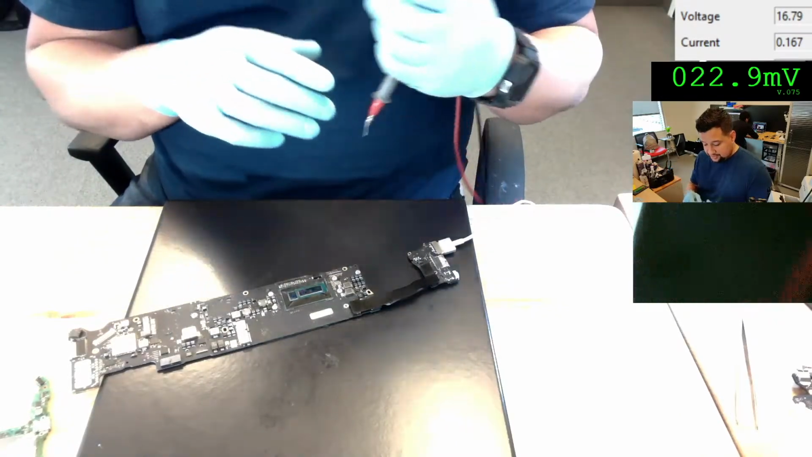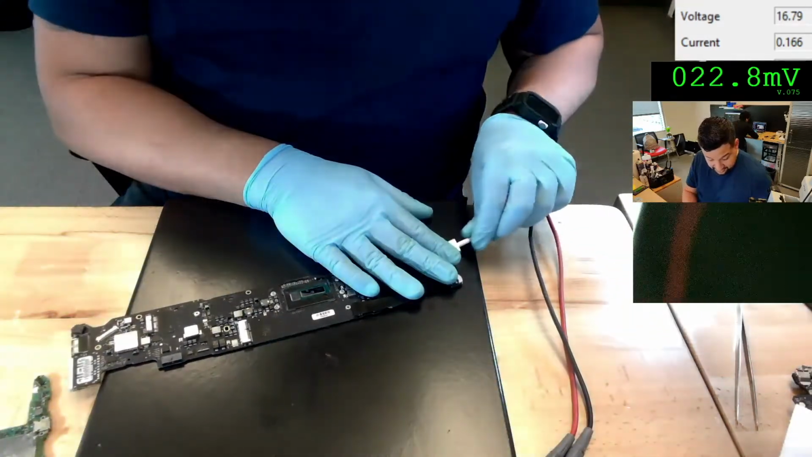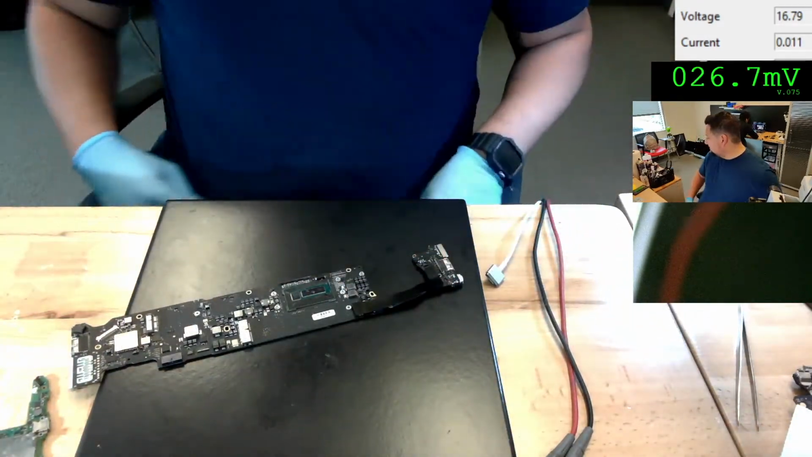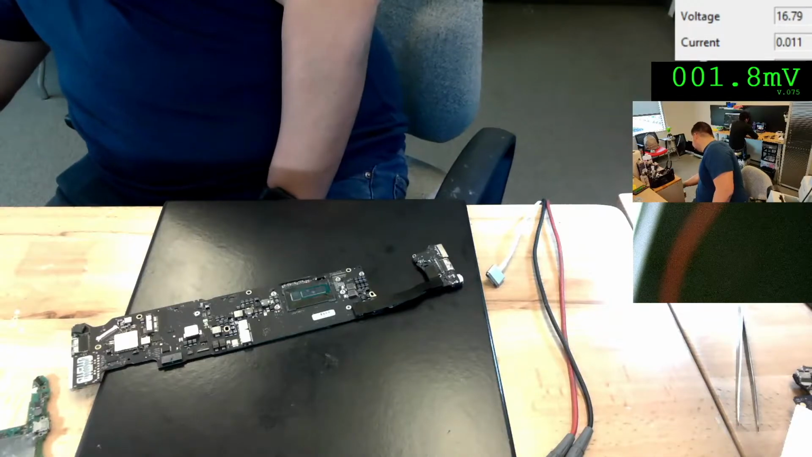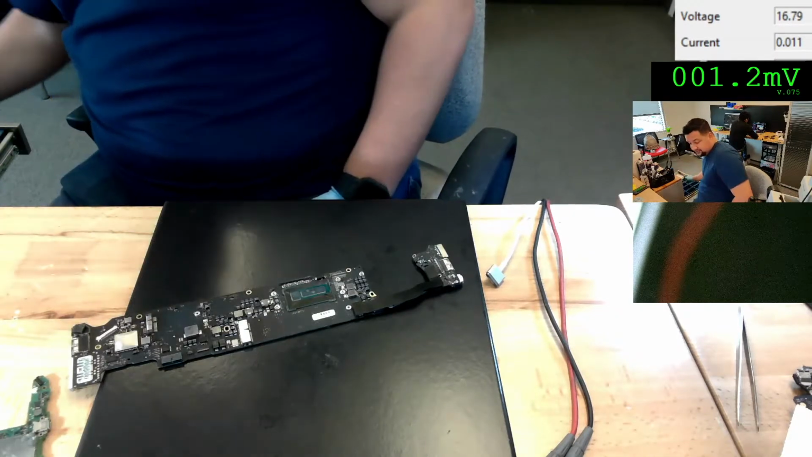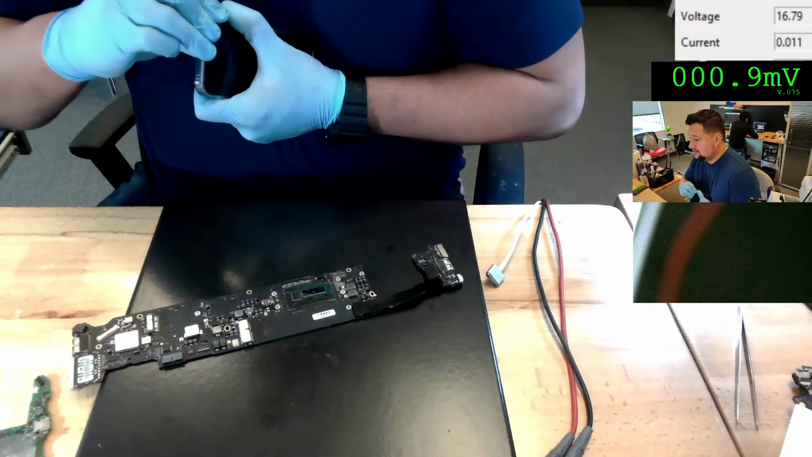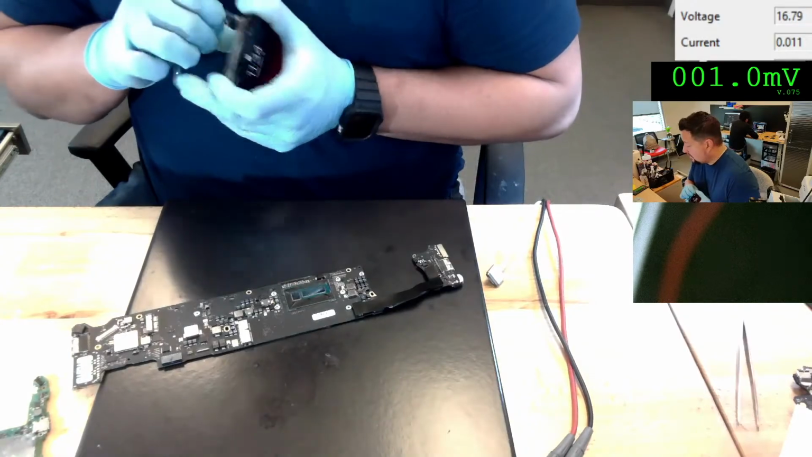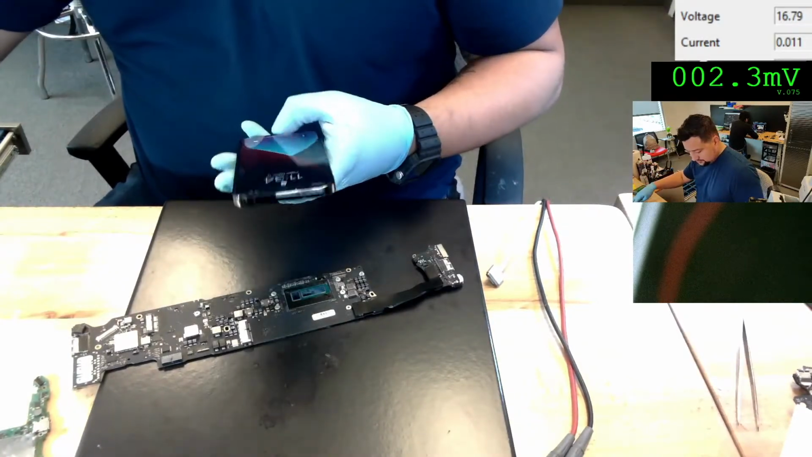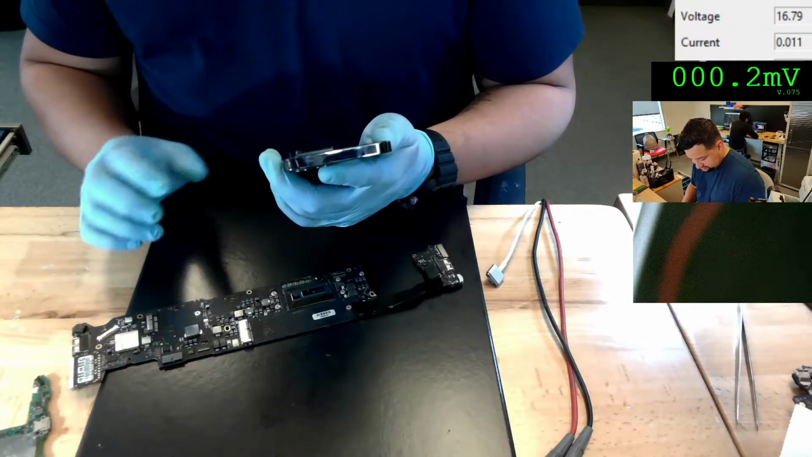Okay, so what we're going to do is use our thermal camera to see if it helps us find it, and if we find it, we're going to check how, or why, and how we can check it if we don't have a thermal camera. So let's go with the first thing. Let's go with the thermal camera.